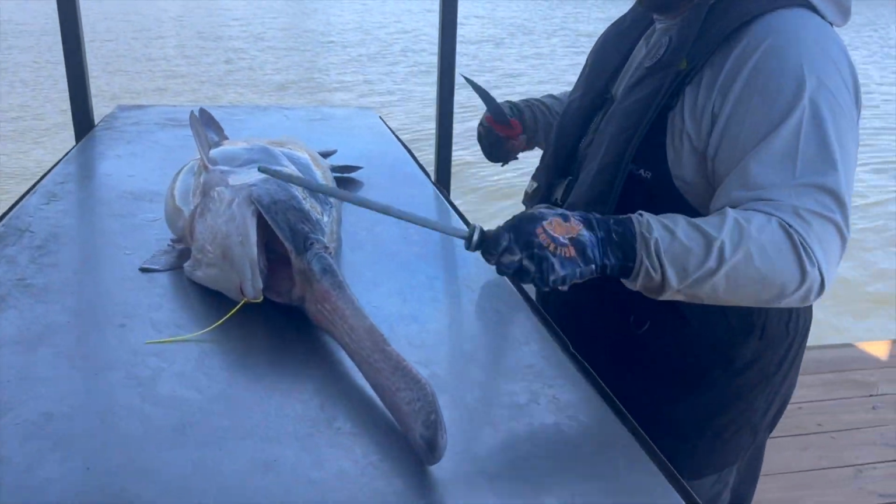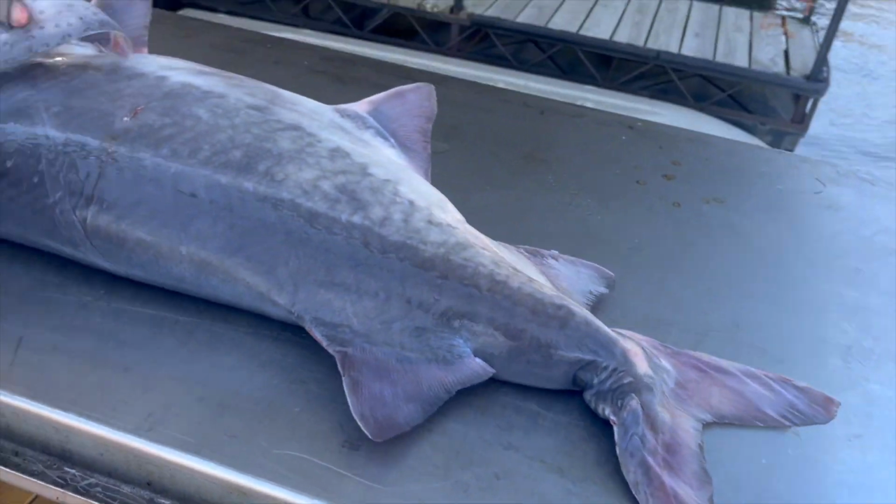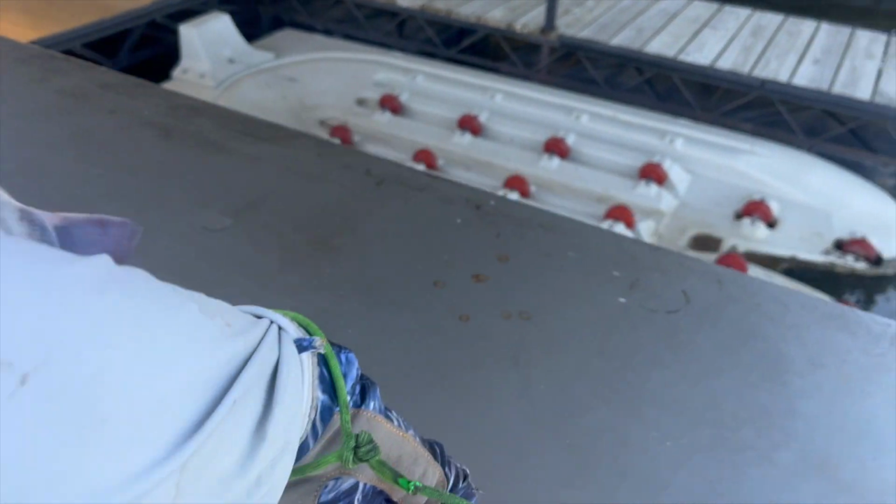All right, so what were we out for? About an hour? Yeah, about an hour. We got another charter that just showed up. Yeah, so we weighed this one, 49.6. So TJ's gonna fillet it up now. Full of eggs.